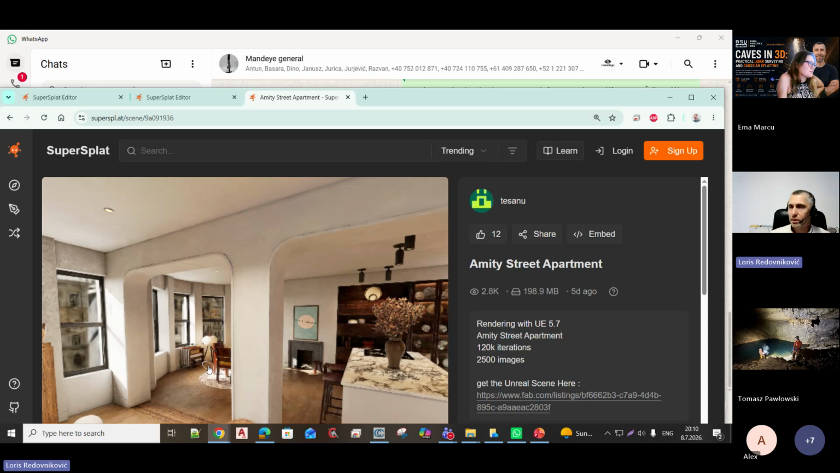In the beginning I had a decent graphic card, but when I put, let's say, 400 pictures in my computer, it took 2.5 days to train to 30,000 iterations. You can put intervals to train, so you can start at 7,000; 30,000 is optimal, let's say.